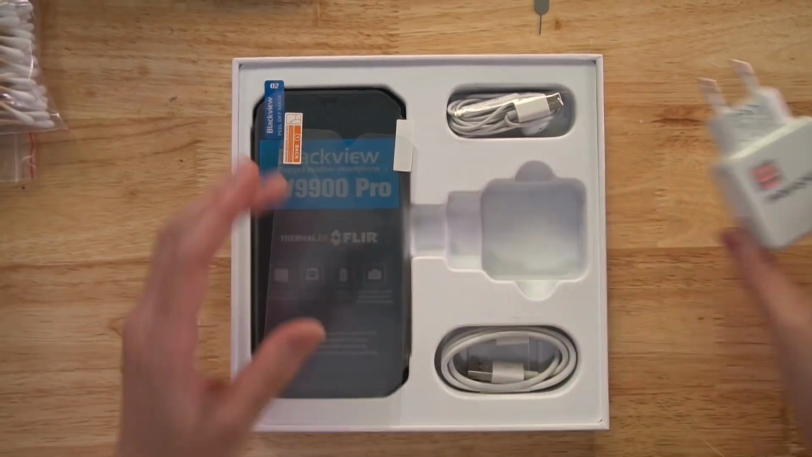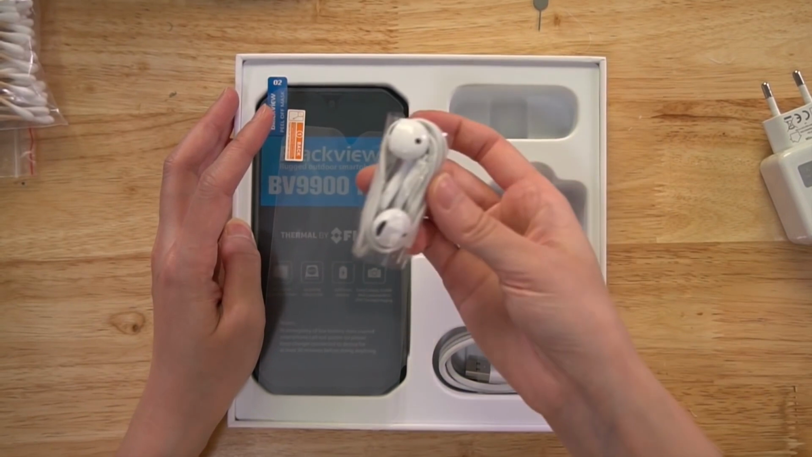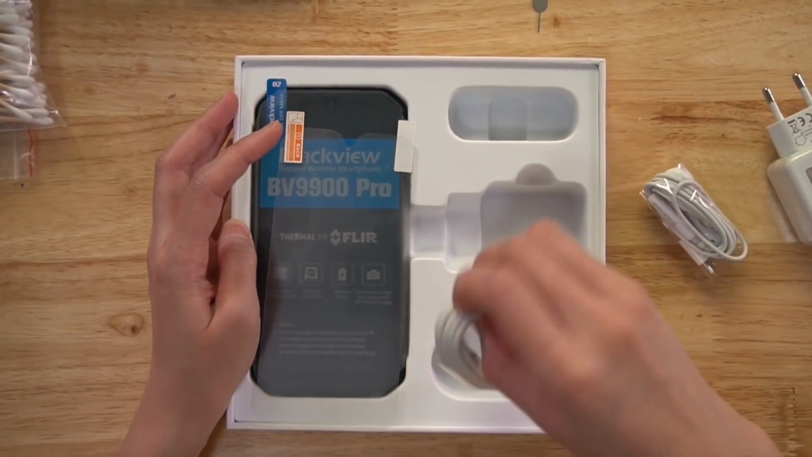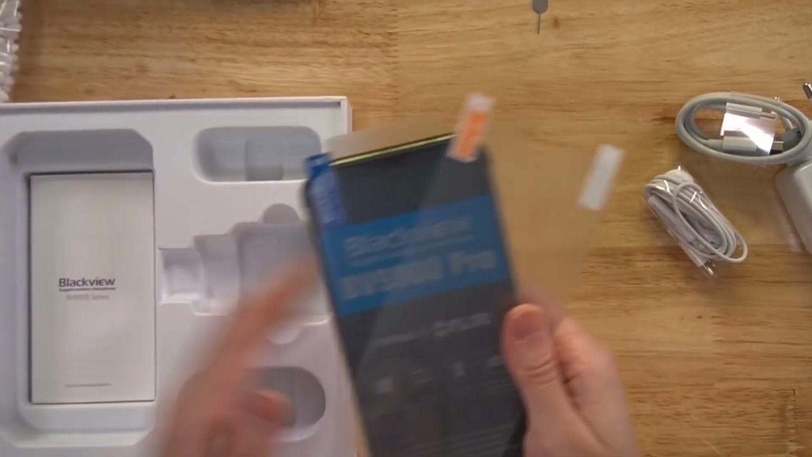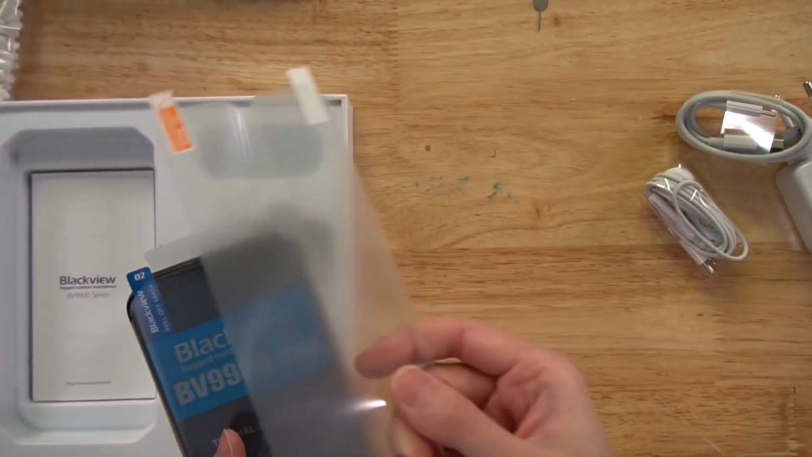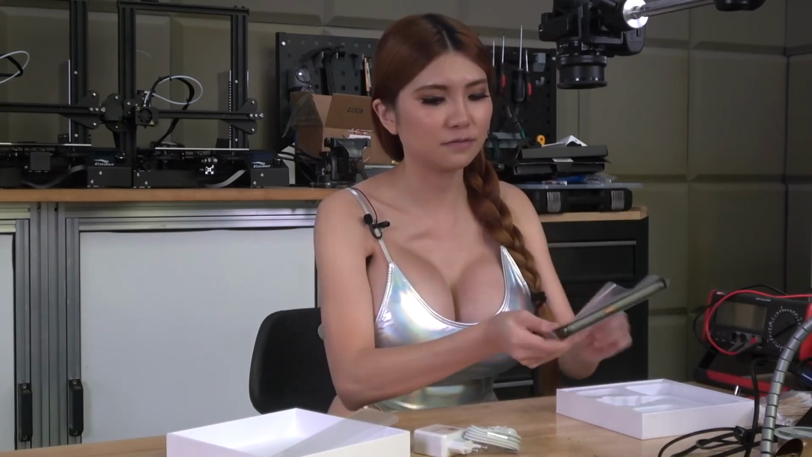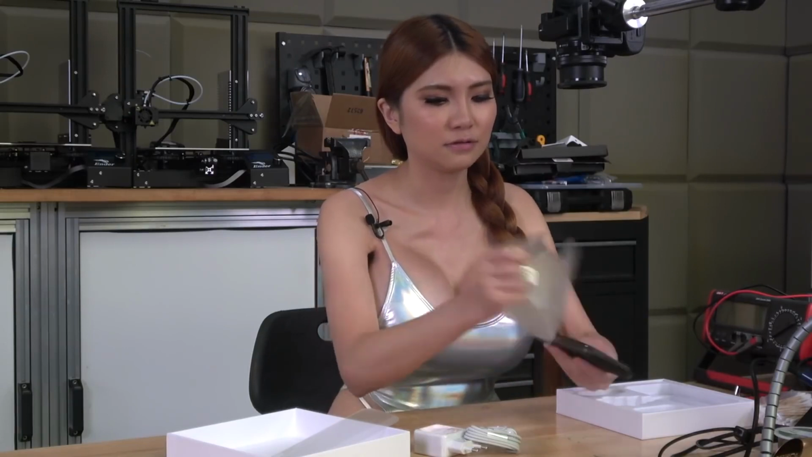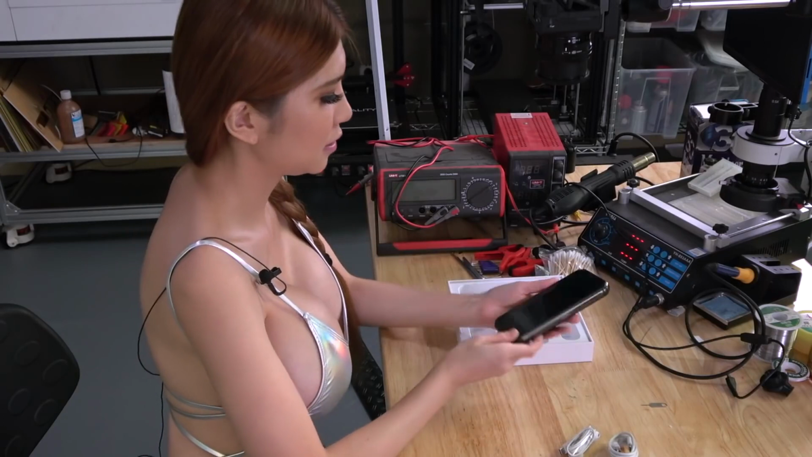Okay, they have the adapter, they have earphone, USB cable, and it has the screen protector. This is our phone. I wonder if they have put the protective sticker on. Yeah. Okay, let's turn it on.